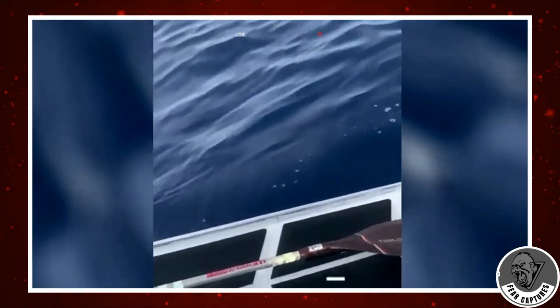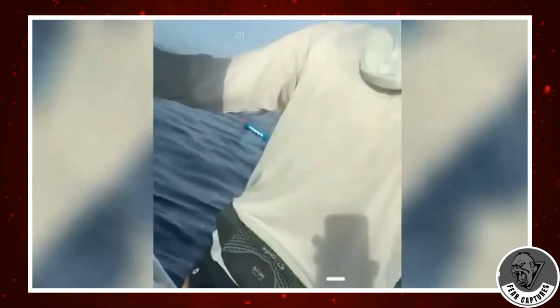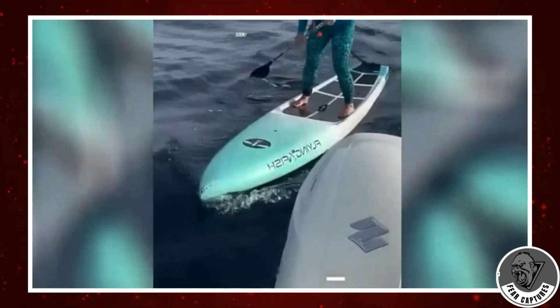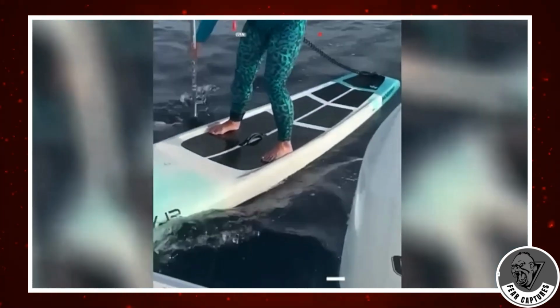In the video, you can hear the man filming, encouraging her to keep going. The camera then pans to another team member kneeling on his board, warning him to stay still because there's a big hammerhead shark directly beneath him. The real concern here isn't just falling off the board, it's avoiding a collision with a massive shark that could easily knock them off. Paddleboards are sturdy, but facing a shark adds a whole new level of danger to the race.